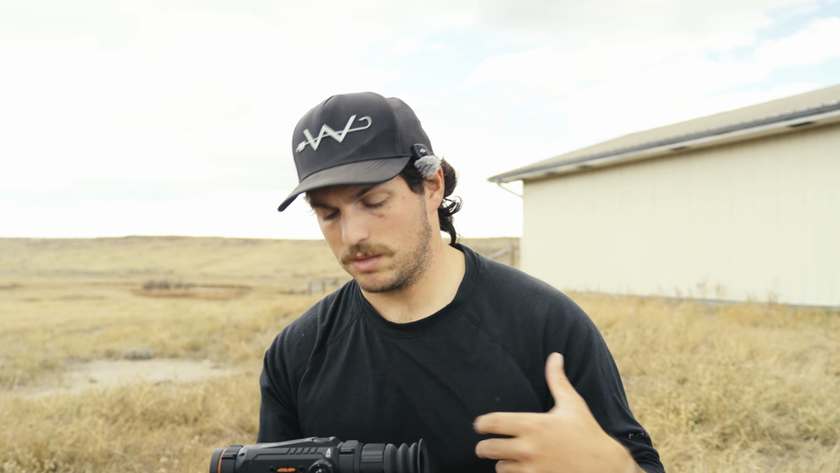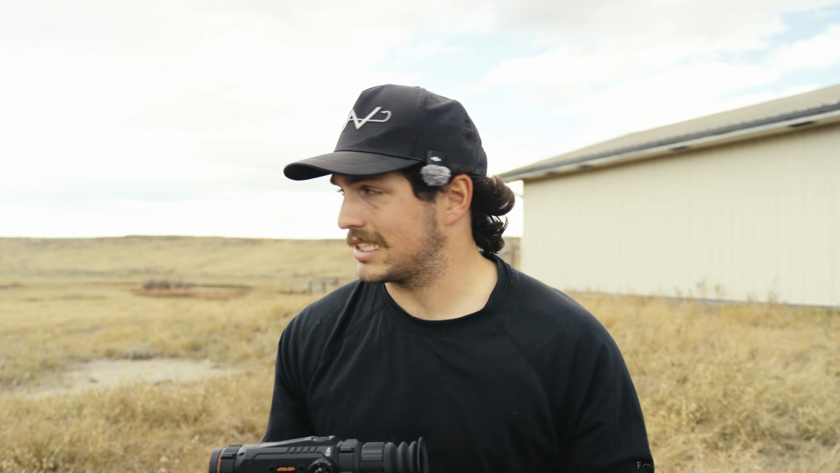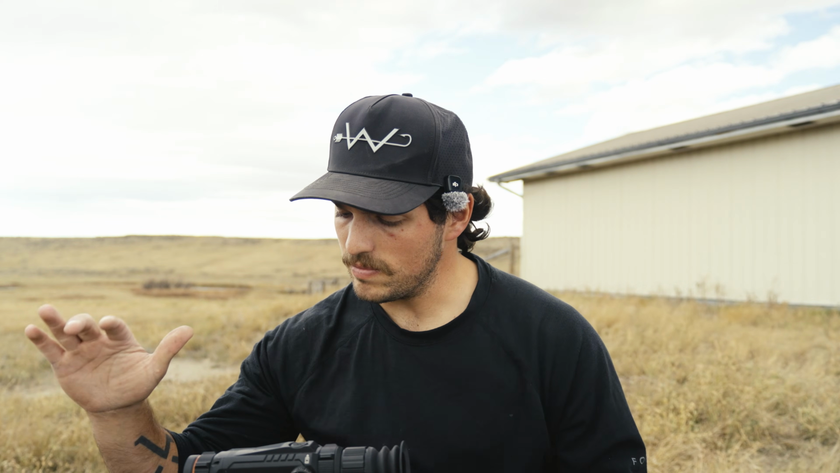Yeah, the quality's not as great as something with higher pixels, but that just comes with a lower pixel count. But for anything 100 yards and in, even nearly 200 yards and in, this is gonna do great. I'm really excited to go test it out some more on coyotes and hunting at night. That's something I've never really done, so I'm really excited to get the chance to go do that now. But as far as a beginning optic goes, I like it.